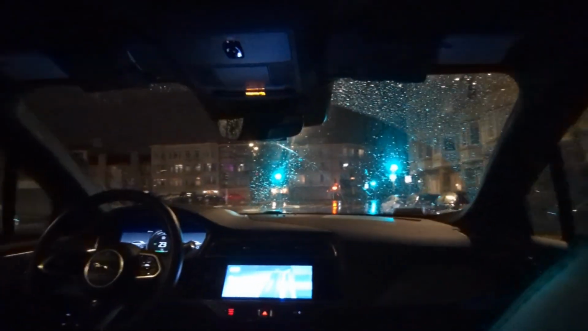There is light rain, but as you can see, the streets are wet. This is a rider only. I'm sitting in the back to give a better view for my second ride with rain. It is Thursday, February 23rd, and it's just after 11 p.m. and it's raining.